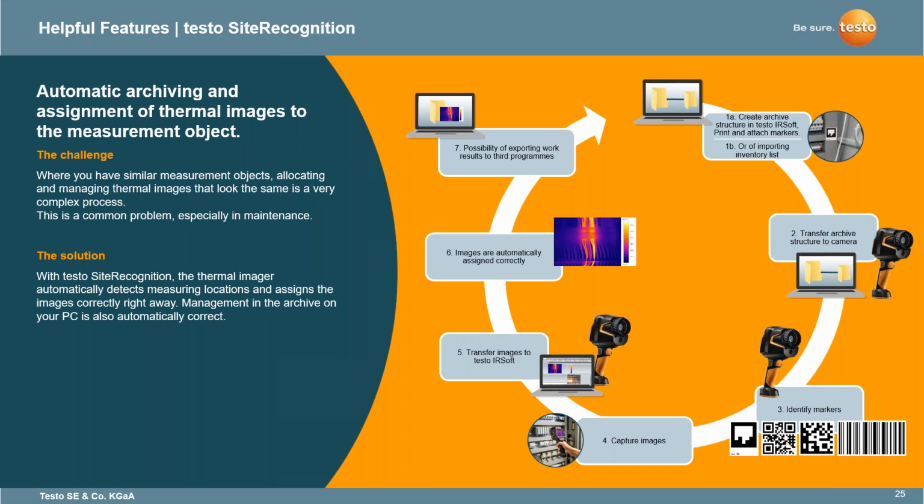So what you can do is measure out the different aspects that you're going to be looking at. For example, a switch cabinet. We've got one cabinet, we might have 3 cabinets to look at, and maybe 10 different switches within there. So within my Testo IRSoft, I set up my archive by setting up the measurement site and then the different parts within that site. I could have cabinet 1, and set my substructures to switch 1, 2, 3, 4, 5, 6, 7, 8, 9, 10.